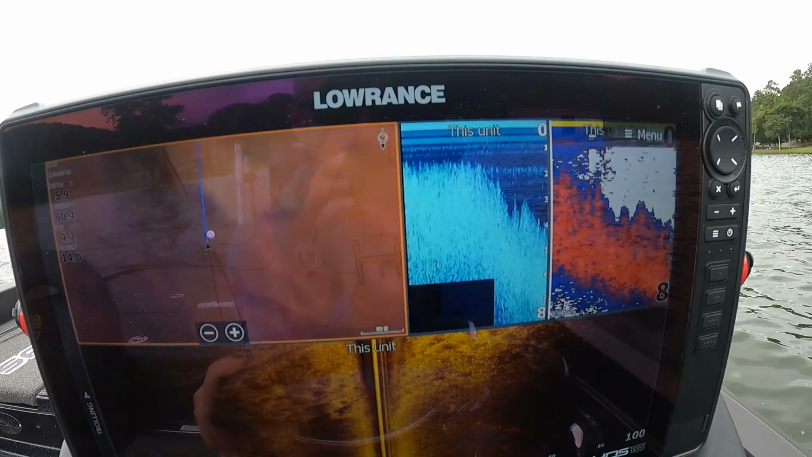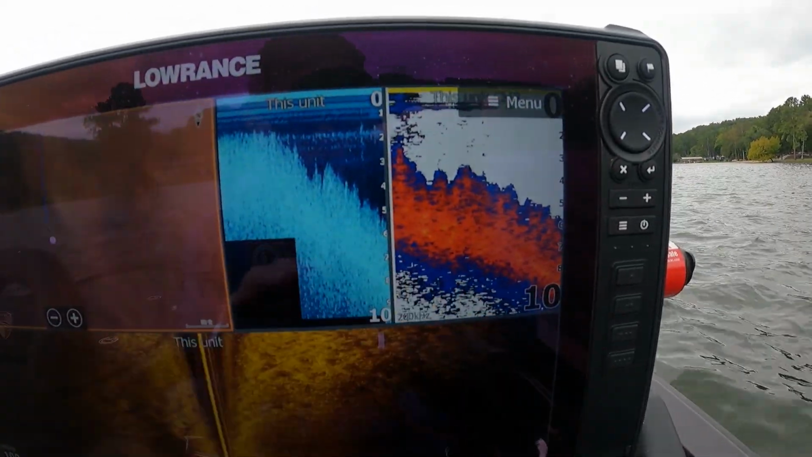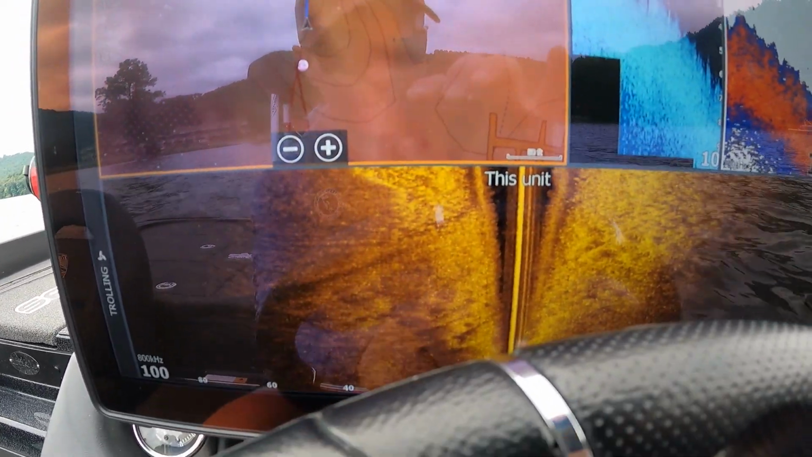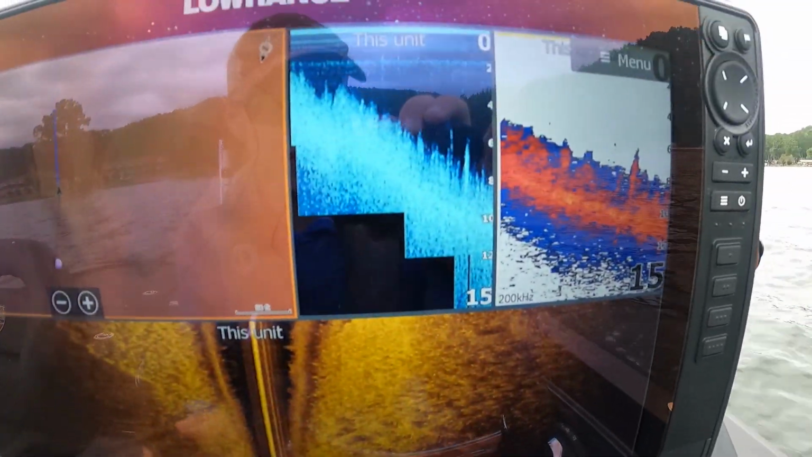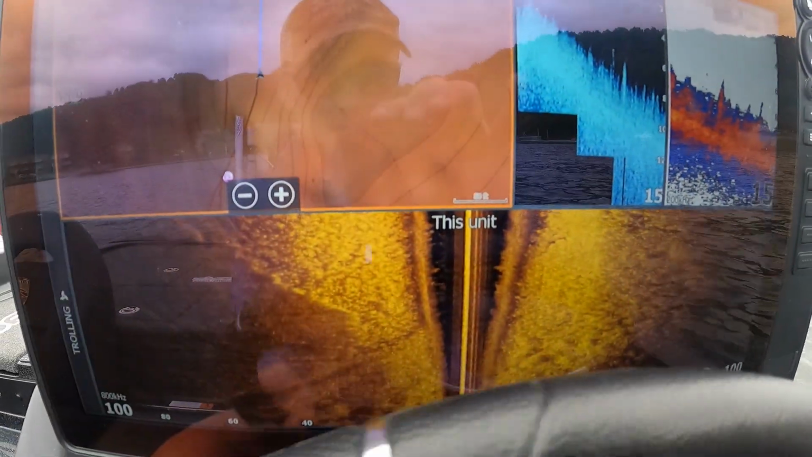This is actually eelgrass, so it's going to show up as more of a hard line than hydrilla or milfoil would. But you can see as we get out a little deeper, it's starting to fall off. What I really want to show you guys is the edge of this eelgrass on my side imaging here. As we get further and further out, it's starting to get sparser. You can see that on both the sonar and the down imaging, as well as on the side scan.